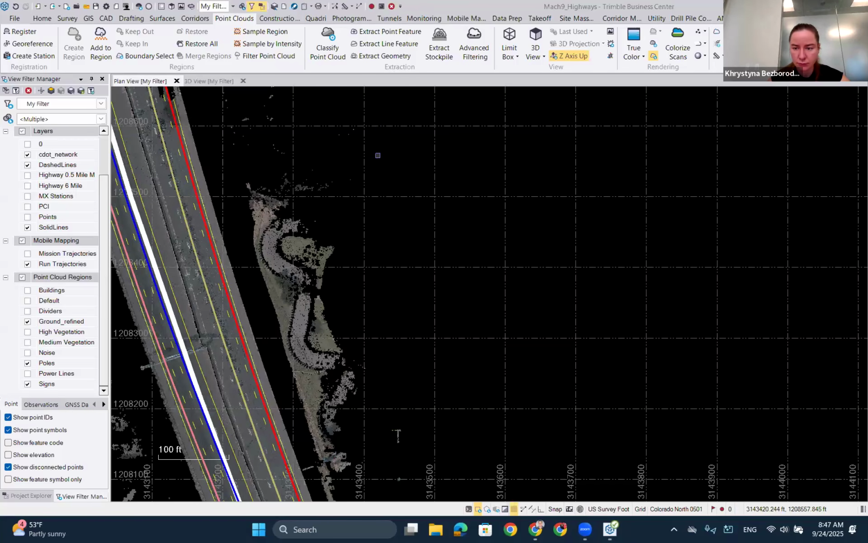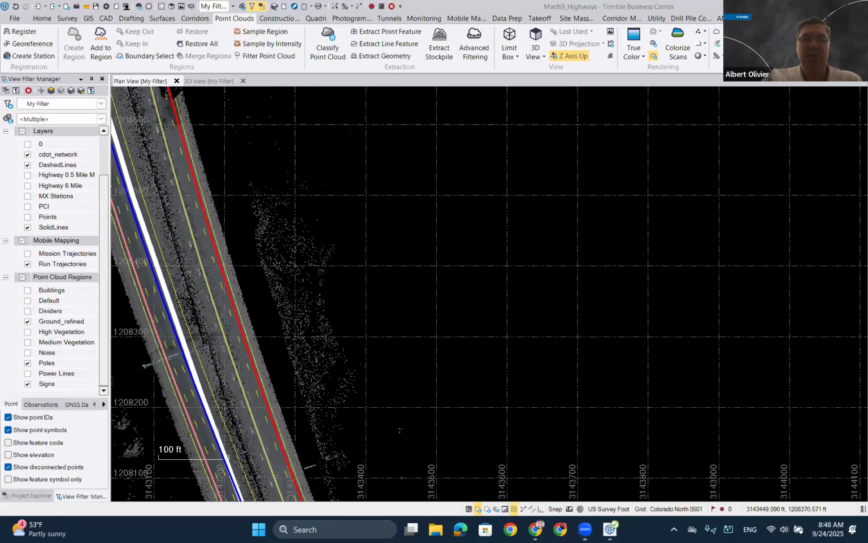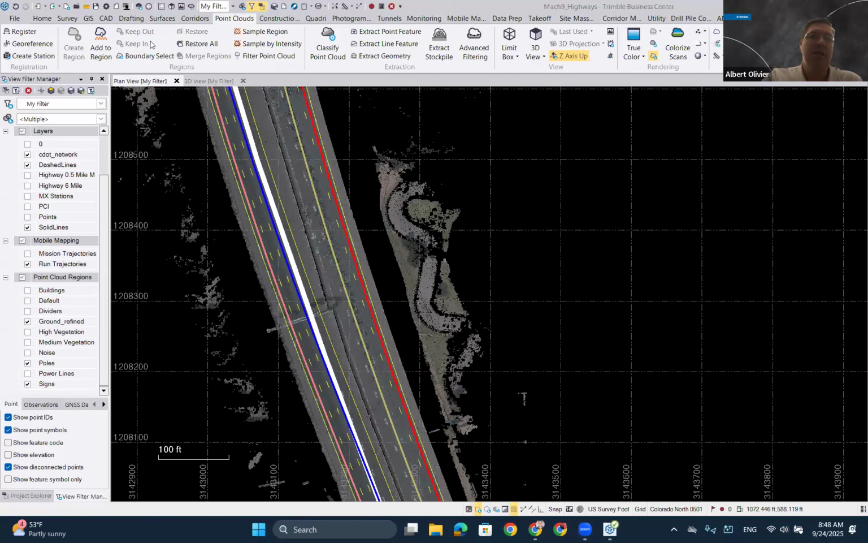I see Mark asked a question just about how to remove point cloud data from a selected area without affecting the classified regions. I can show you quickly. Mark, just to show you quickly. The nice thing about TBC is you'll see in here, you've got the keep in, keep out functionality and restore all. So we don't permanently delete any data from the point cloud. If you use these keep in, keep out functions, you can always get it back.